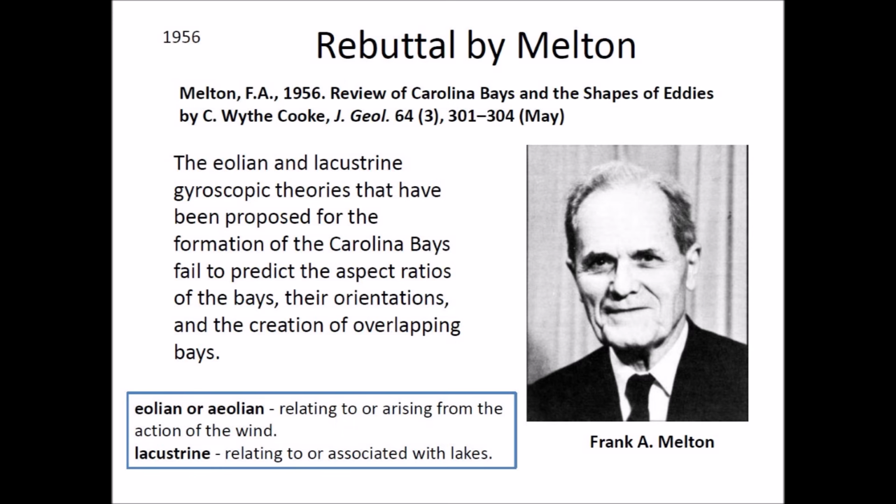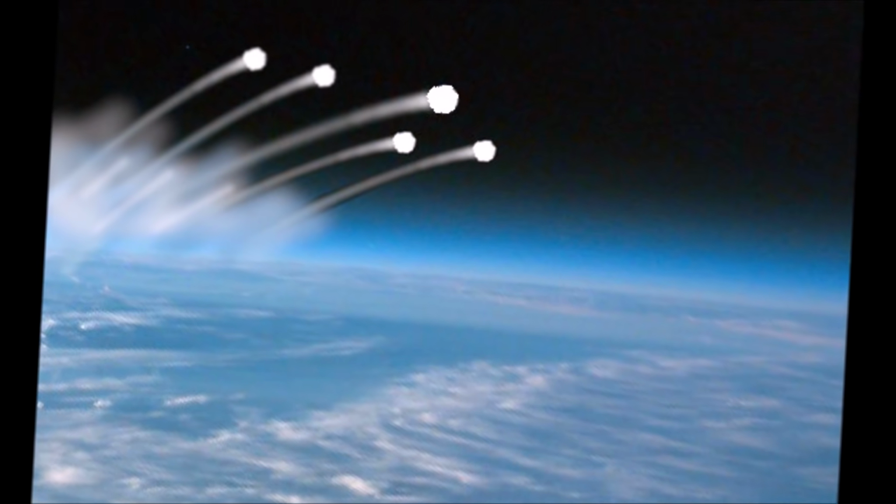creation of overlapping bays. The next episode has a surprise.